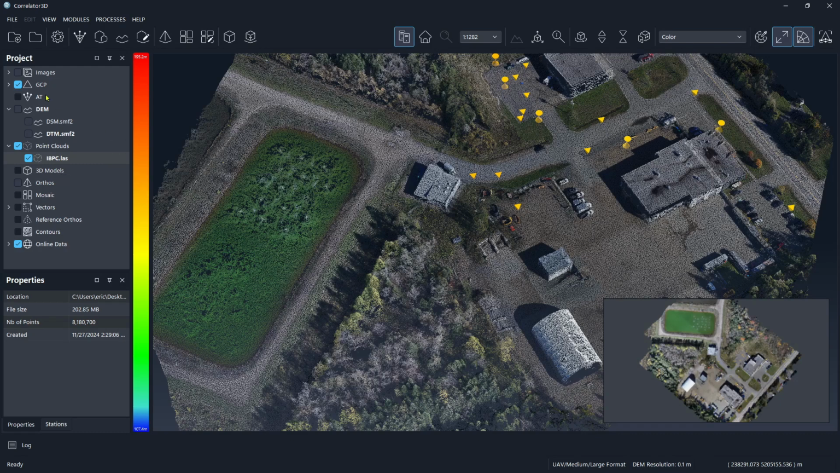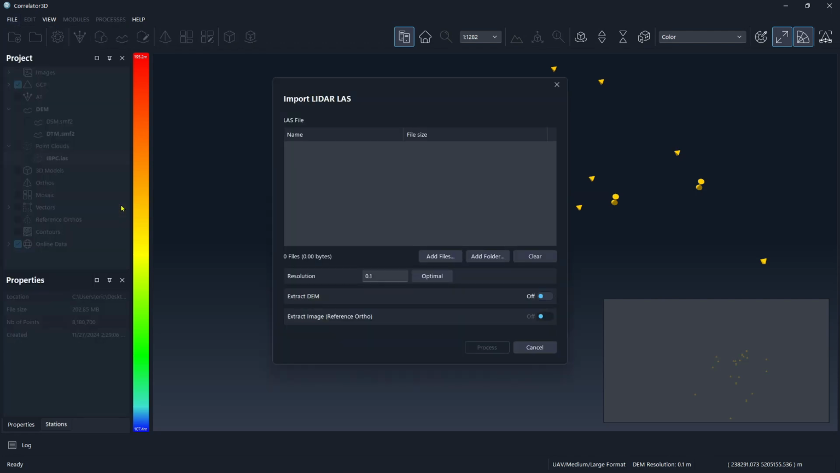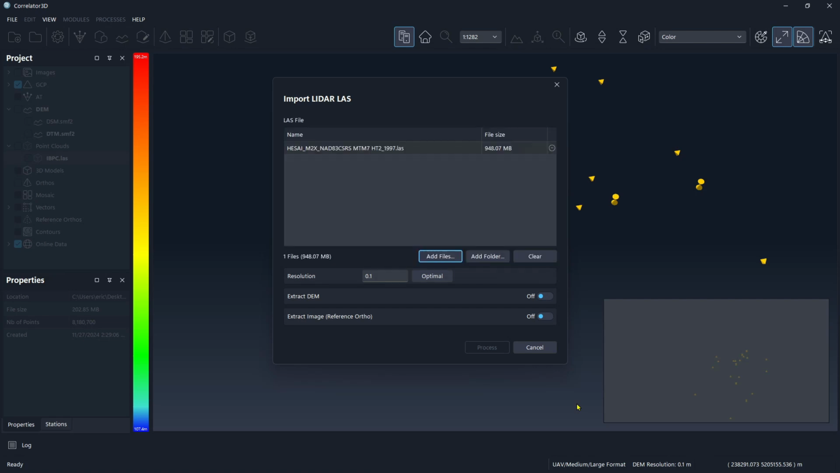So what we want to do now is go ahead and turn off this point cloud. And we have our DTM and DSM turned off. Let's import an LAS file. Now, see, things look a little bit different here. We're going to go ahead and go to Add Files. Here's that same file, open, and it's going to go ahead and load the metadata. So it's searching to see what's there. Now we've got an option.